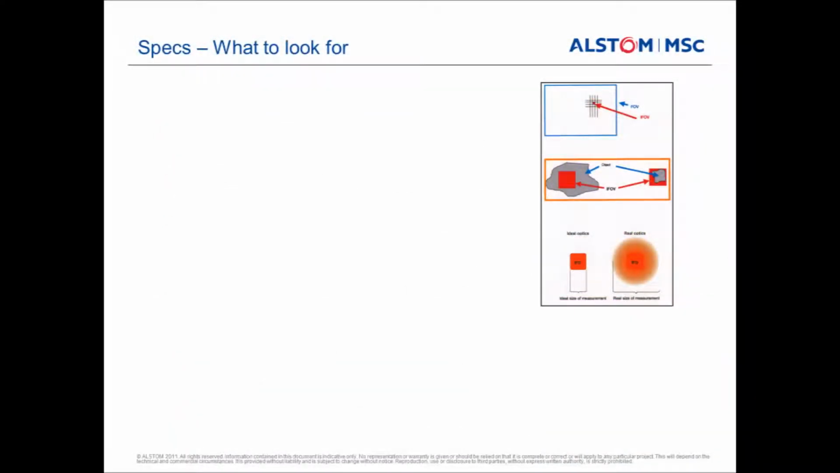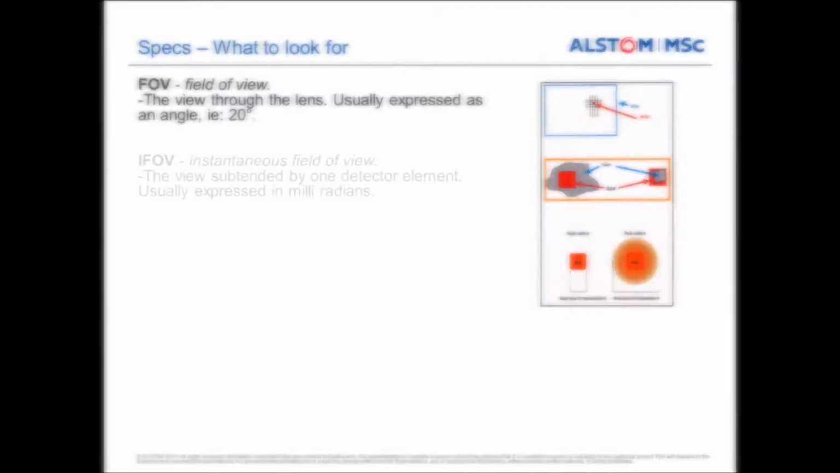So a little bit of terminology here that might help some people. Some of the things that we talk about when we're discussing cameras, obviously with cameras we talk about field of view, which relates to the lens that's used. And field of view, that's actually what the camera actually sees. So you can see the picture to the right hand side there. There's a blue box, marked FOV. That's what the camera's actually seeing.